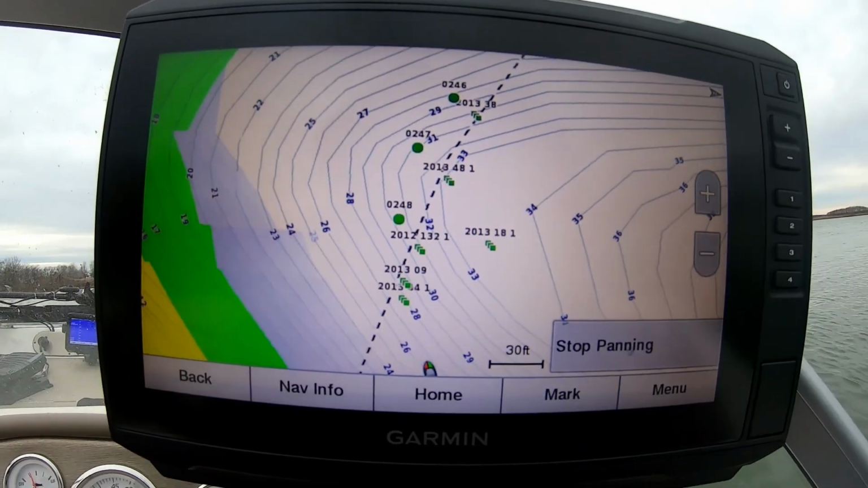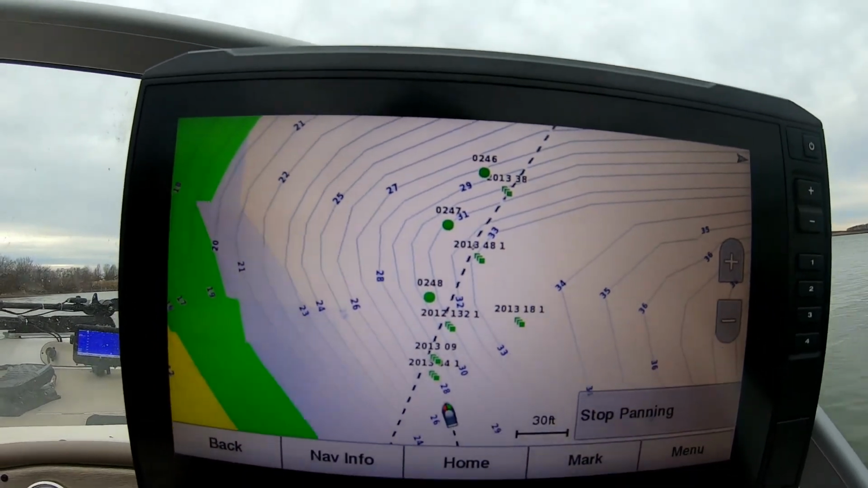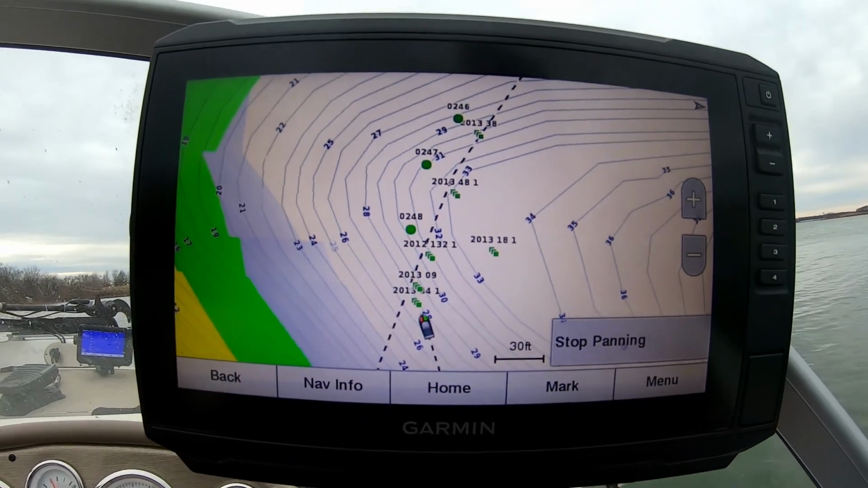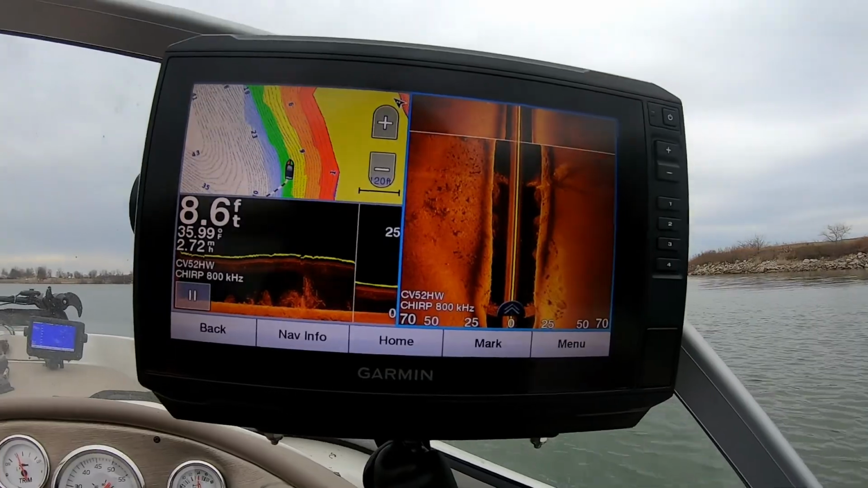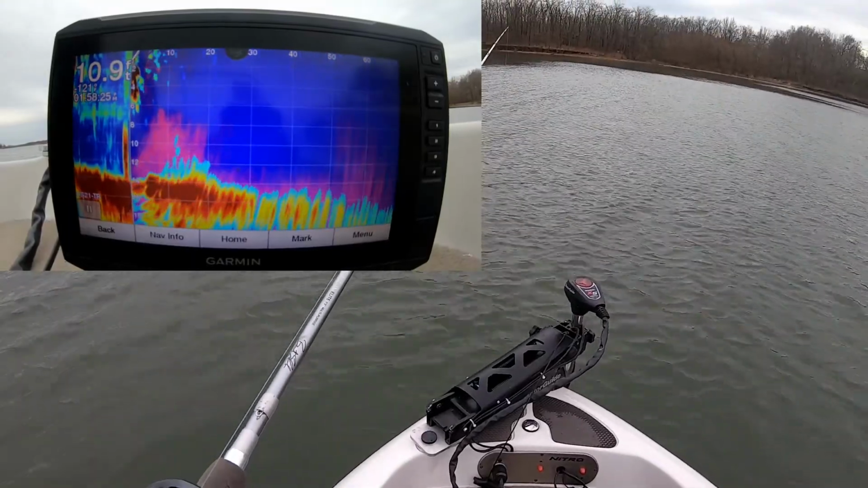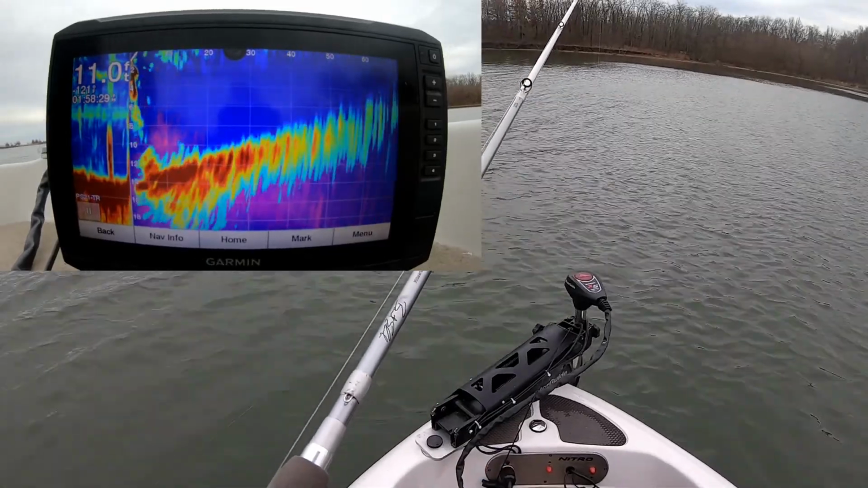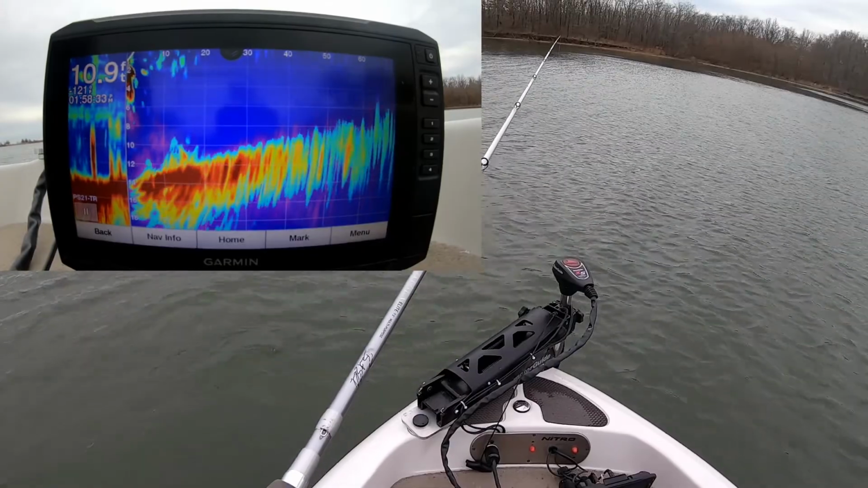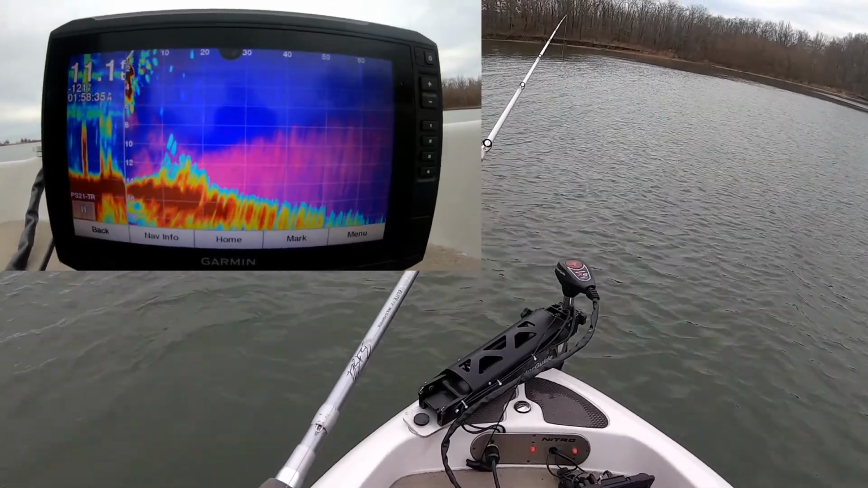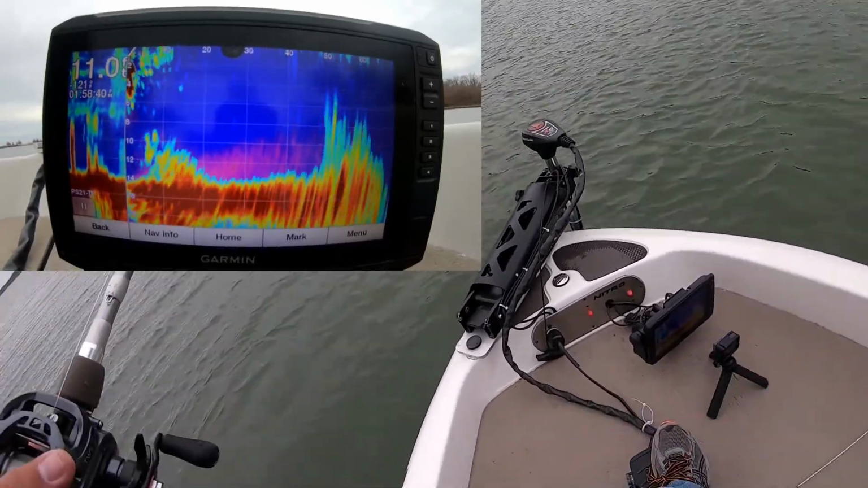Now all these points were pretty accurate. That's within 30 feet, so it was pretty easy to find these brush piles. Let's see if we can find them on the GARMIN Panoptix. So the best way I've found to actually find the brush piles on the Panoptix is to do kind of like a 180 with the Panoptix. So I'm going to start from the right. I'm going to scan to the left. Oh, it looks like there's something 60 feet away.